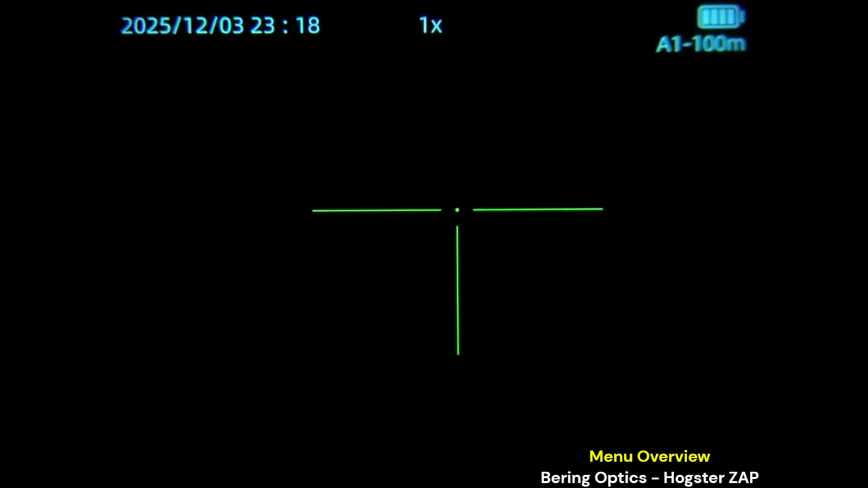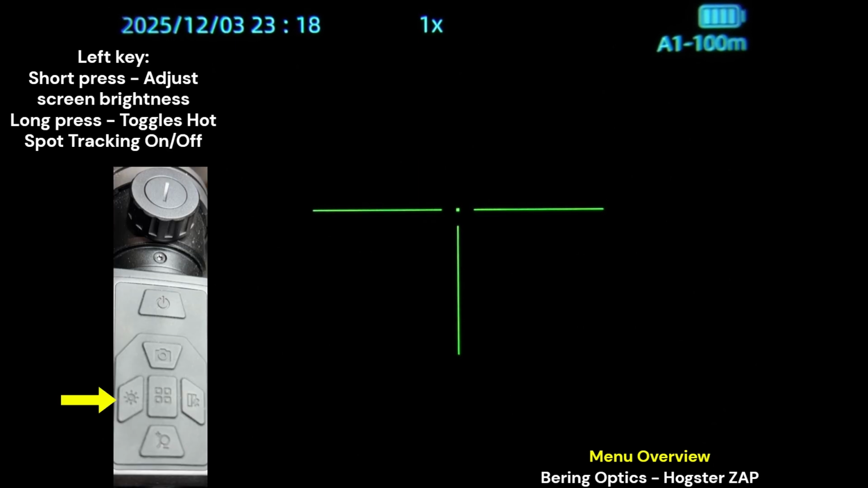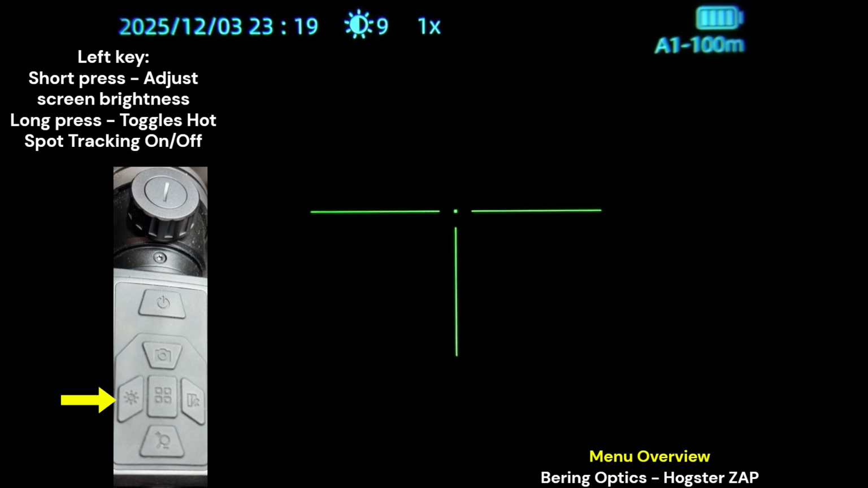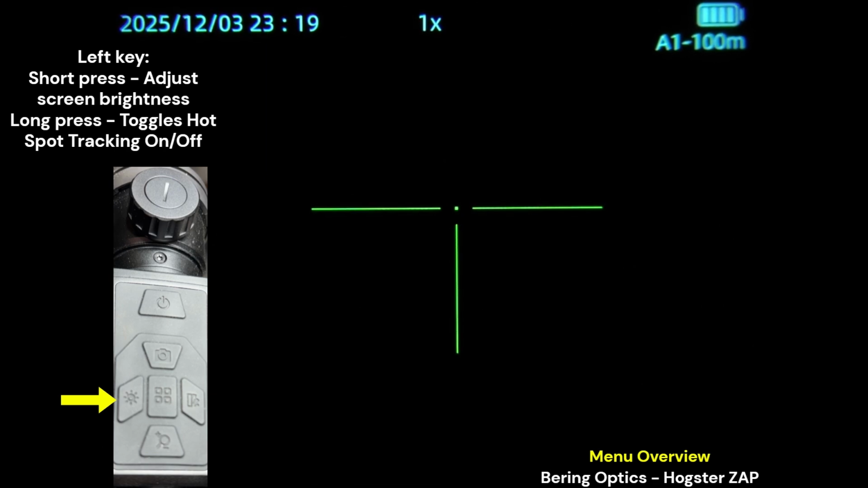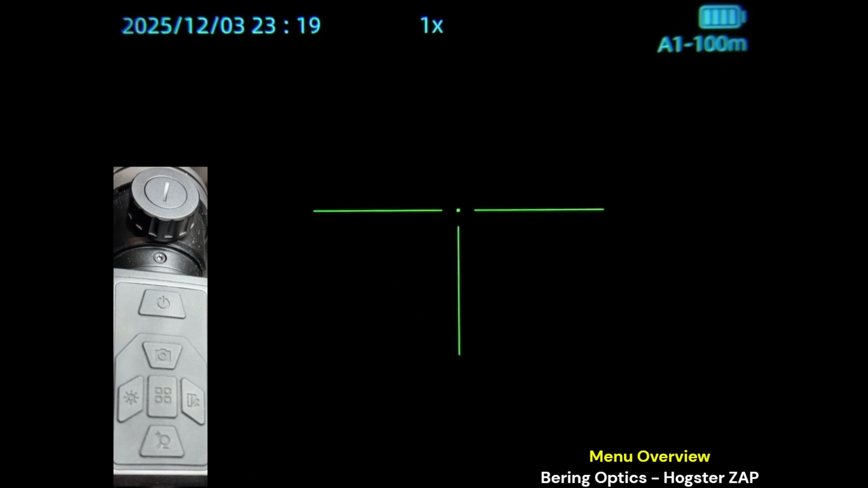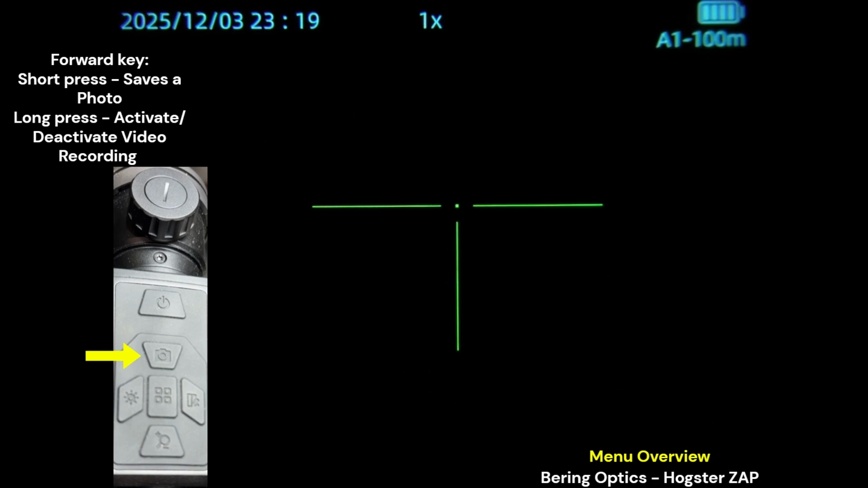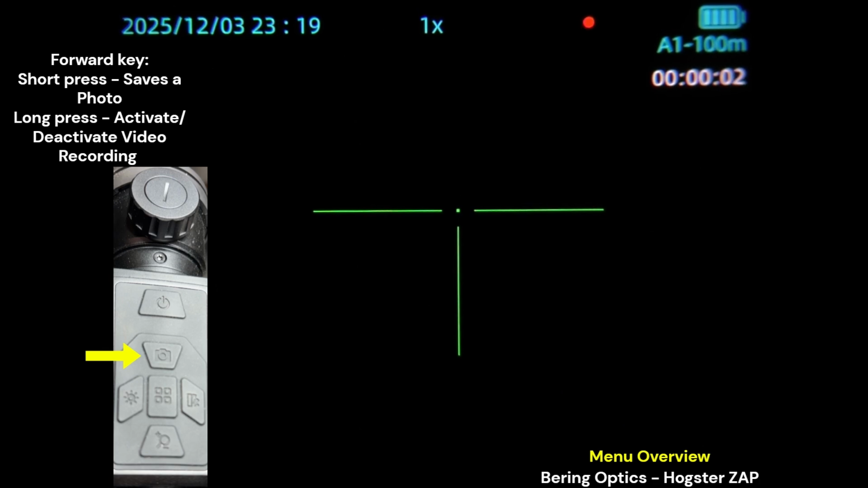And then to finish up, there are 4 directional buttons on the top of the scope: forward, back, left, right, and the middle menu. If you click the left key, you'll see the brightness changing. So left directional when not in the menu is the brightness of the screen. The forward directional button is going to save a picture. You see the picture flash in the bottom, and then you press and hold to record, and that tells you you're recording a video.